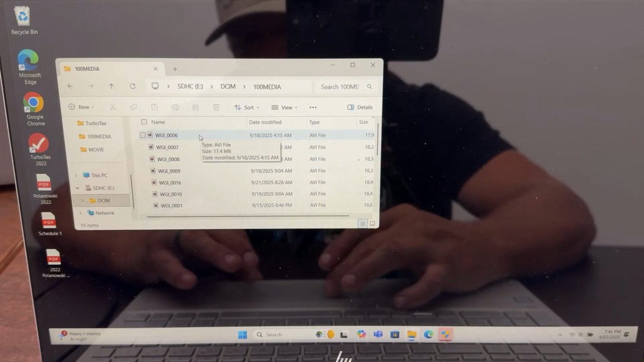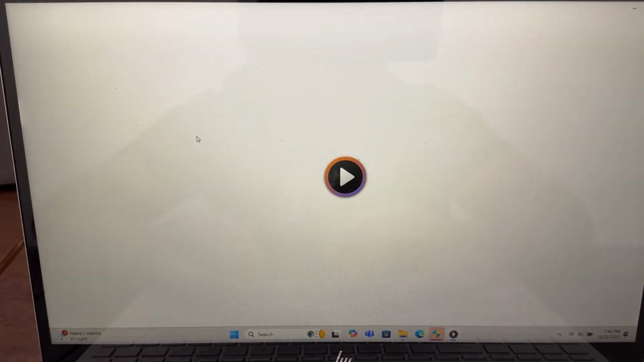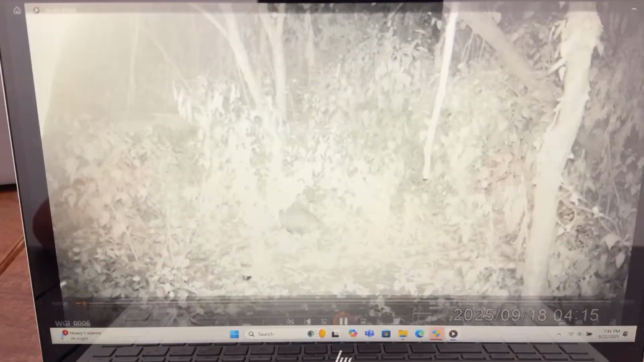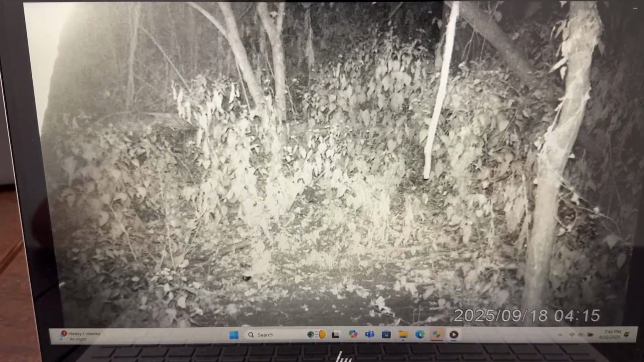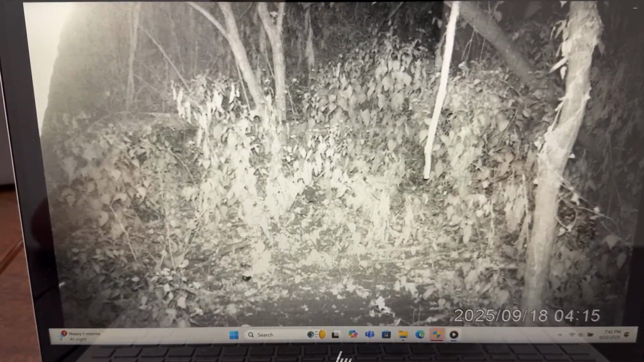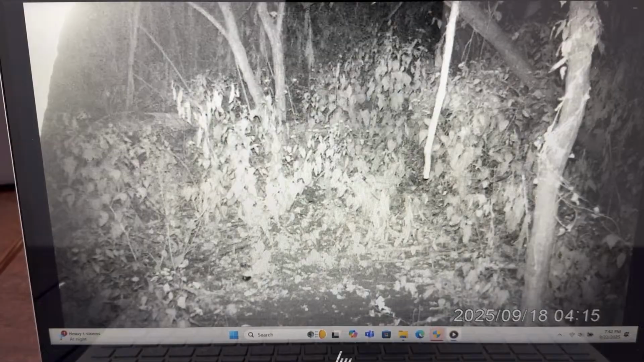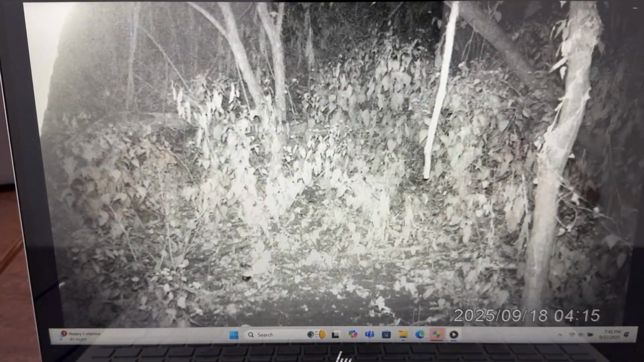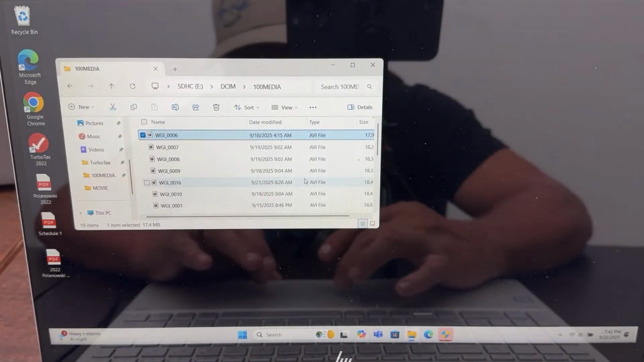We're just going to make our way down. Okay, so this is the 18th at 4:15. Let's see what we got here. Okay, we got a possum or a raccoon there, and that is at 4:15 in the morning, I believe. Yeah, a.m. Some views for sure. Okay, so that was just a possum.